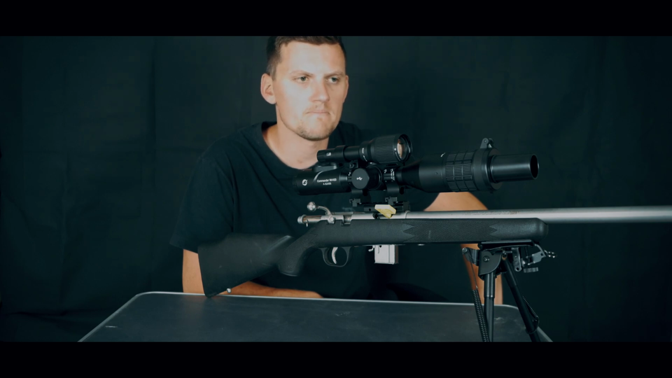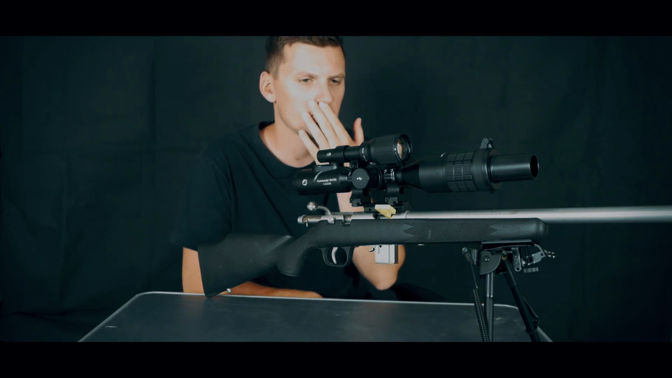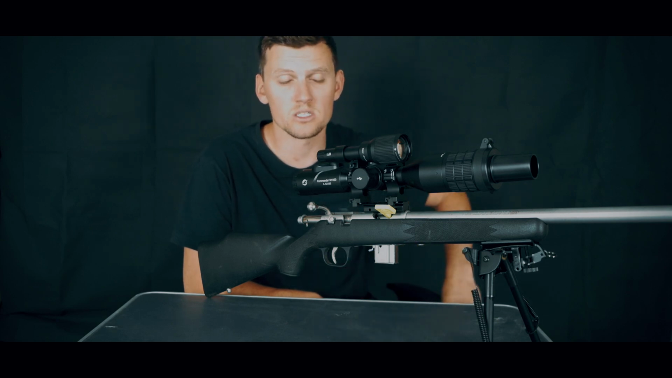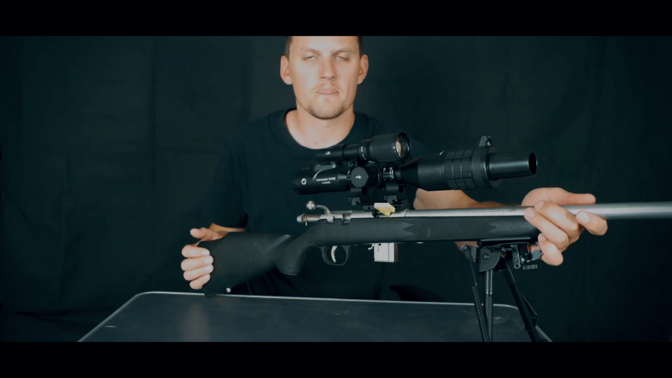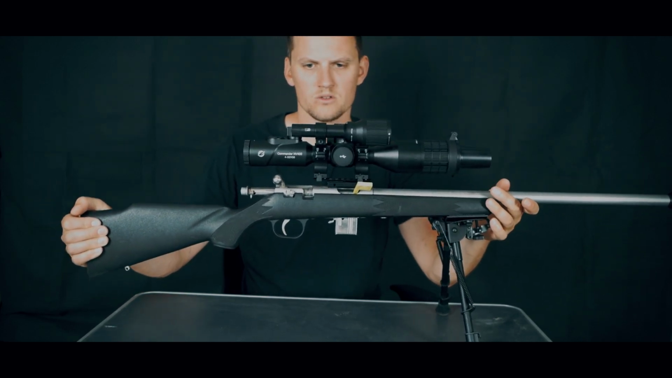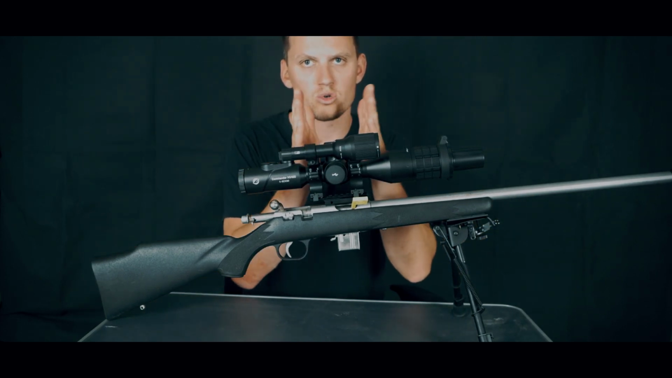I think these units are heavy, and that's okay. But I would say another kind of con is it is a very, very large unit. It's very large. Like, I mean, check it out. That's huge.